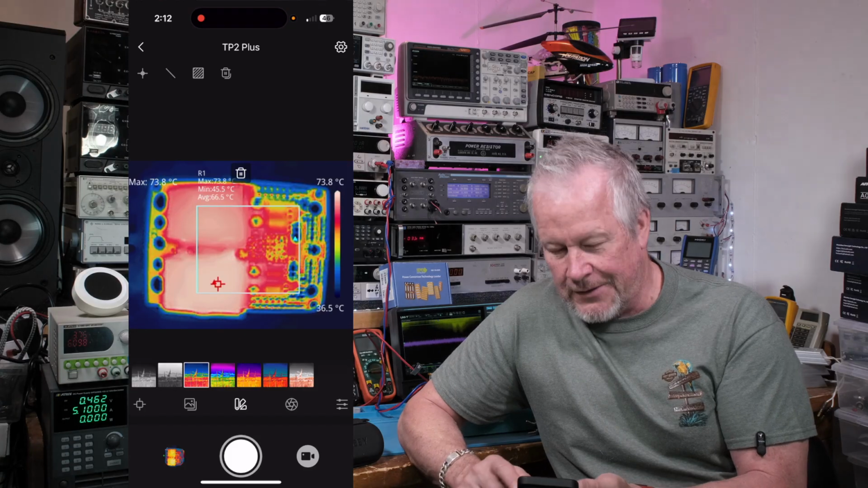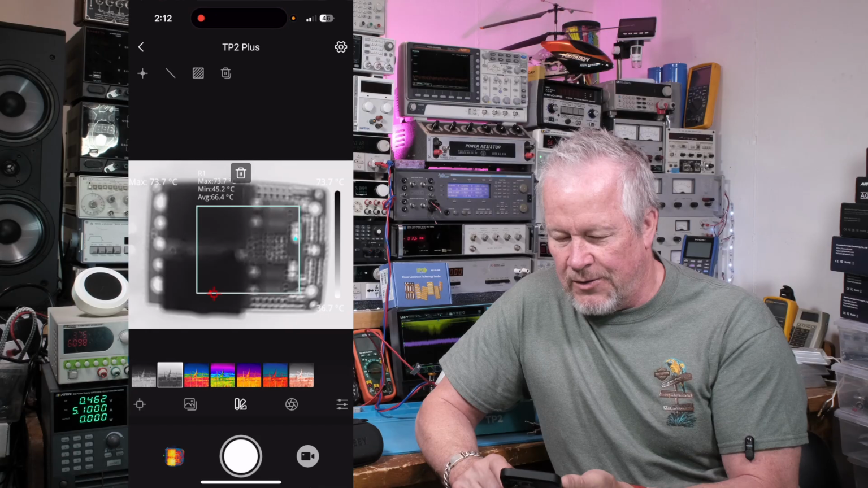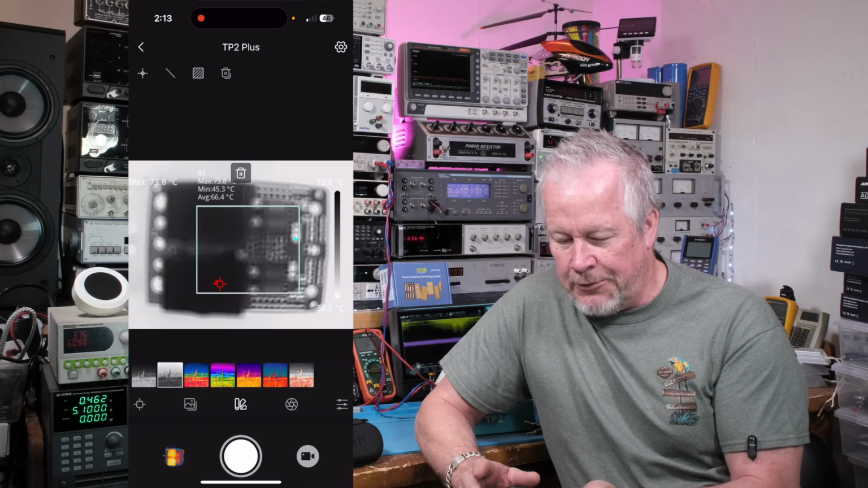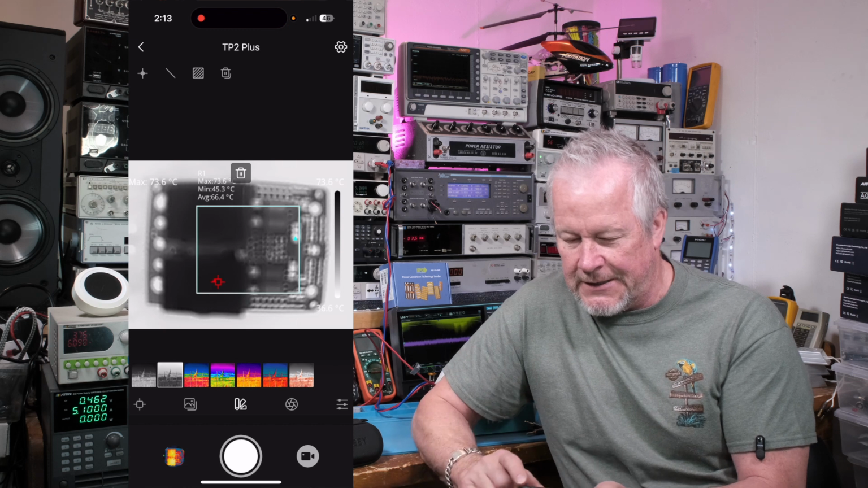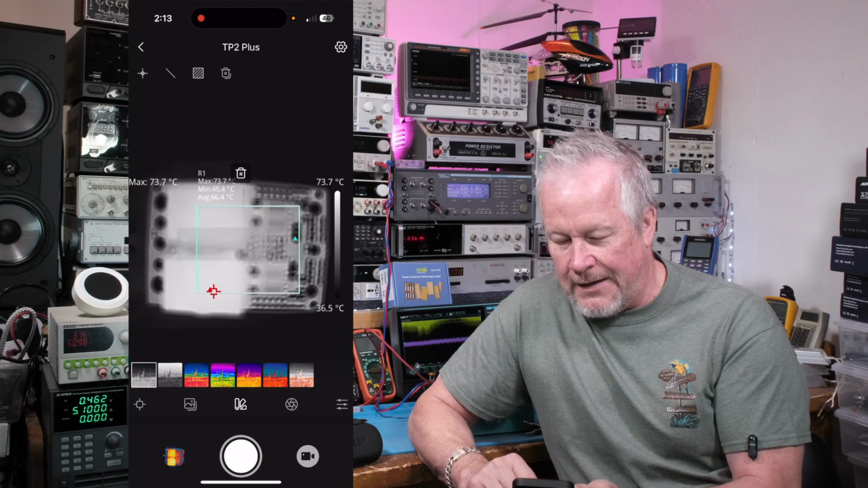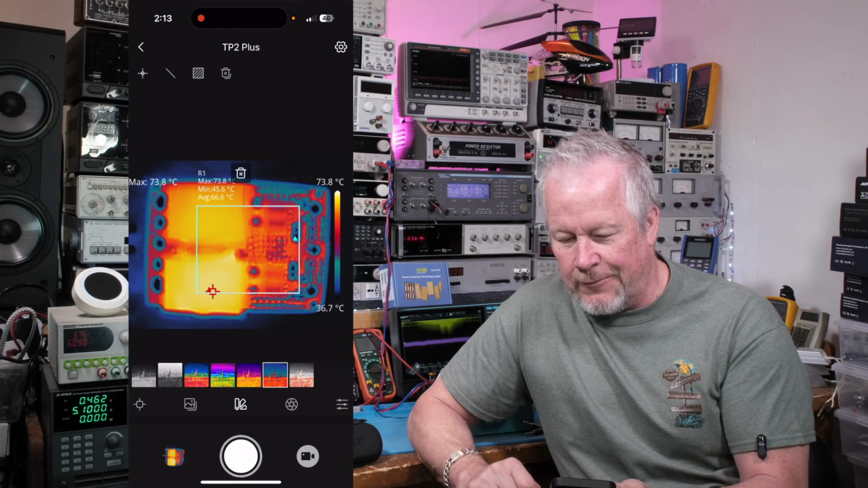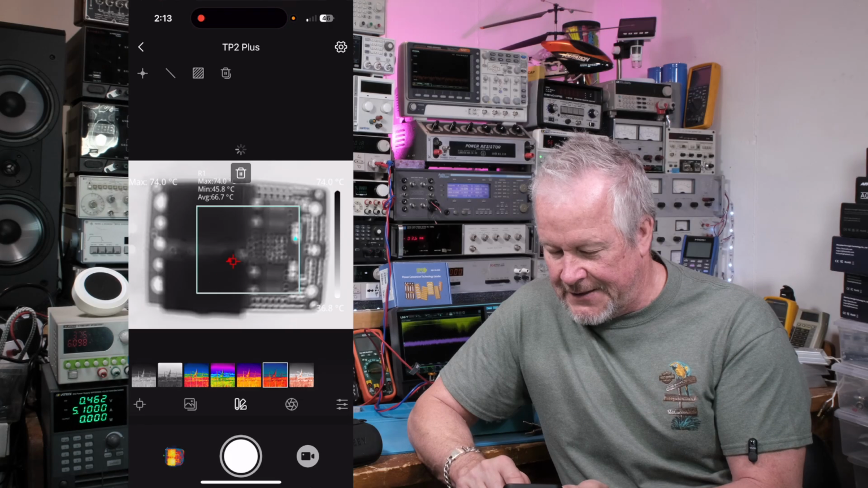Okay, so this one's called black hot. So black is hot and white is cold. So not super clear, right? Not super focused. Maybe that's a good one to focus the image on, because that one looks like it'd be a good one. And this one was white hot. So opposite: white's hot, black's cold. All right. And I kind of liked this lava one. What do you guys think? So that's 1, 2, 3, 4, 5, 6, 7. 7 of them.